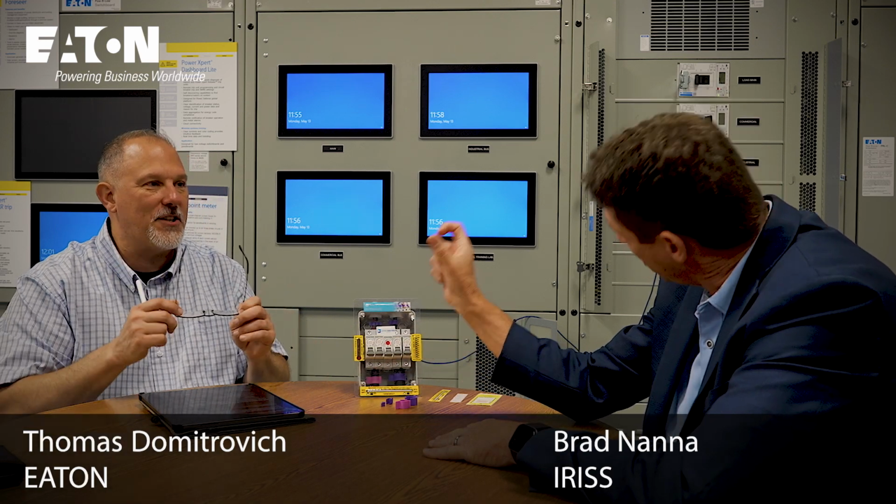You don't need special PPE. You just need a good qualified person to do the thermography, and then you need a good qualified person to read the thermography. Exactly, and that's the other thing that's built into the code of NFPA 70B. The qualified person talks about the qualification, which IRISS also does, because we have level 1, level 2, level 3 inspection IR thermography qualifications and certifications.